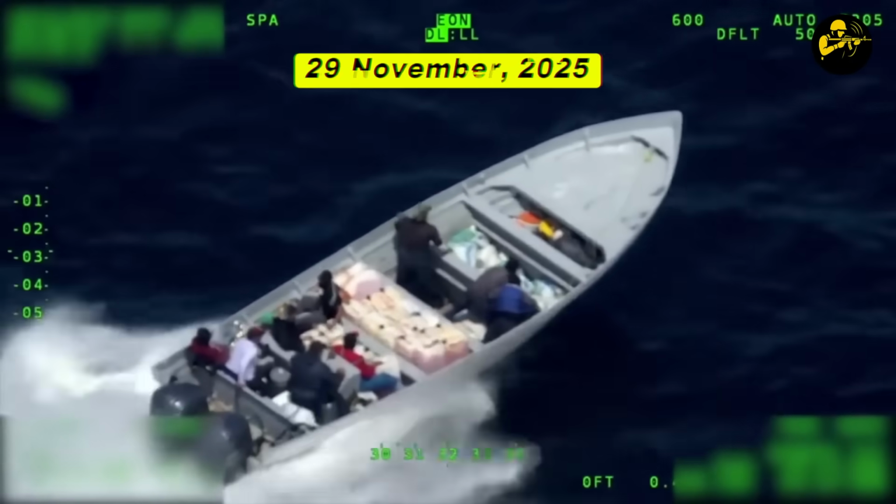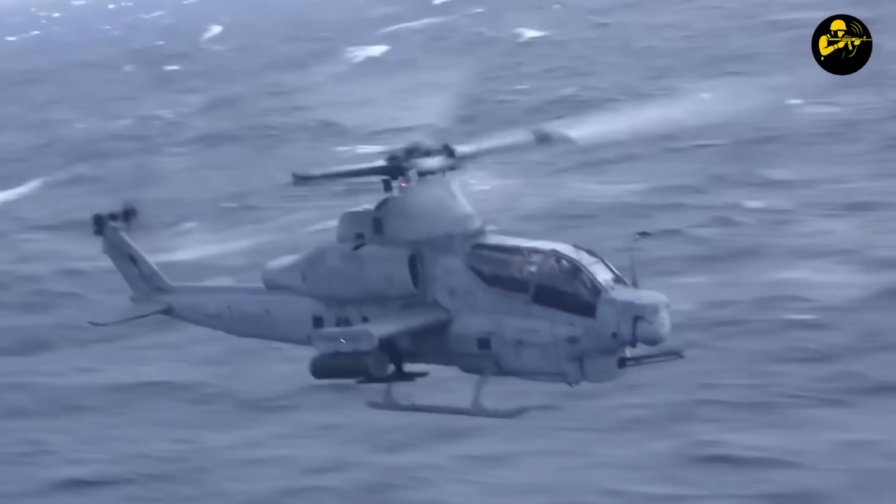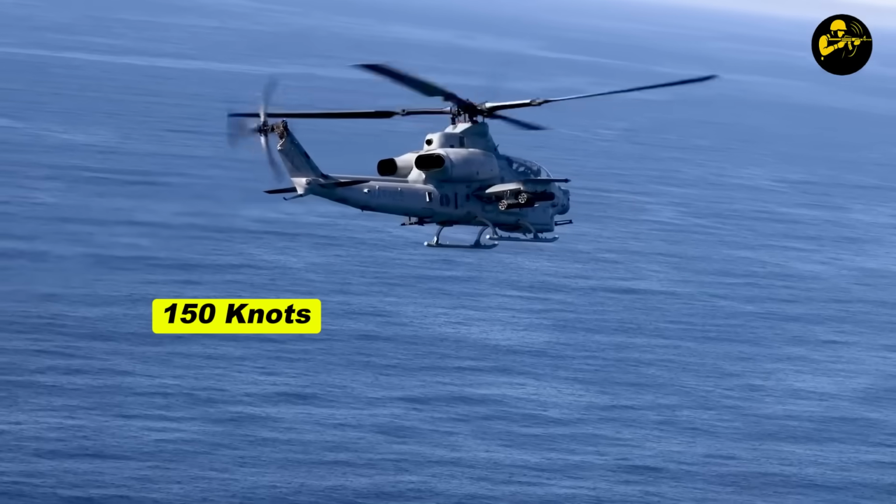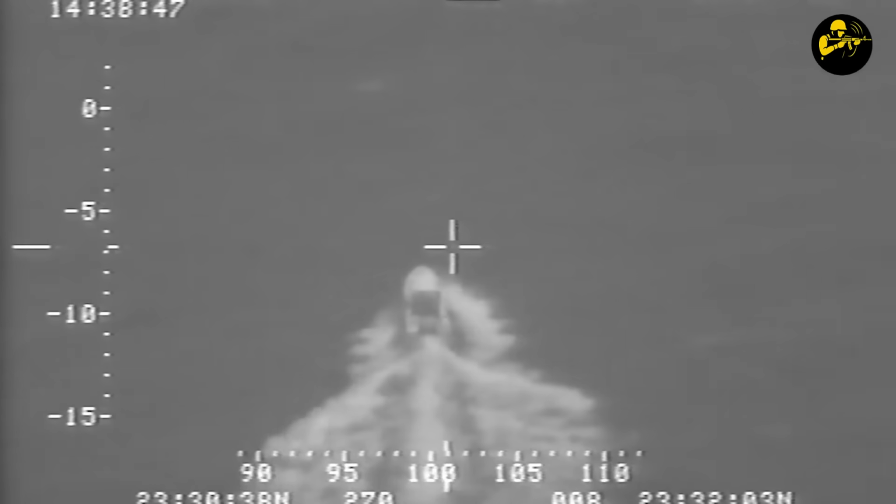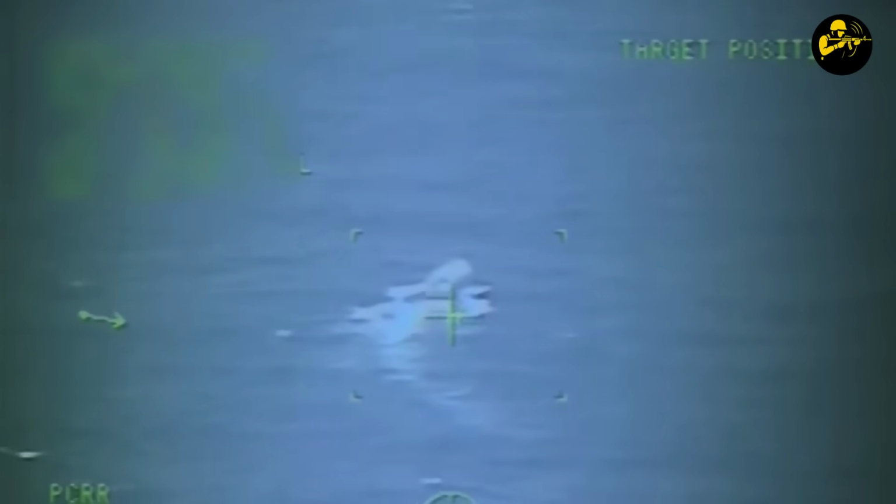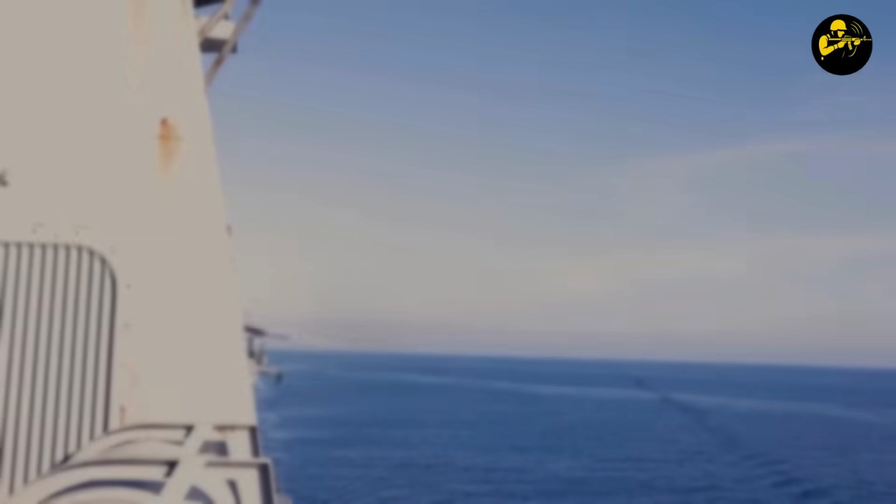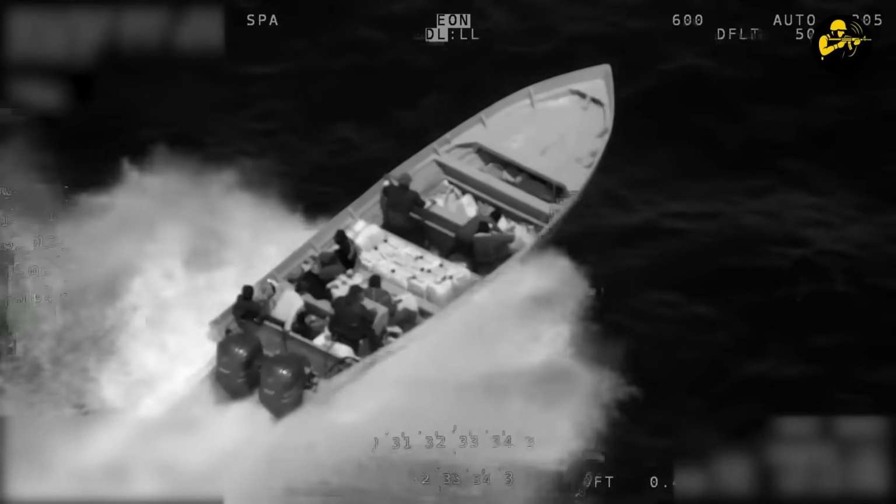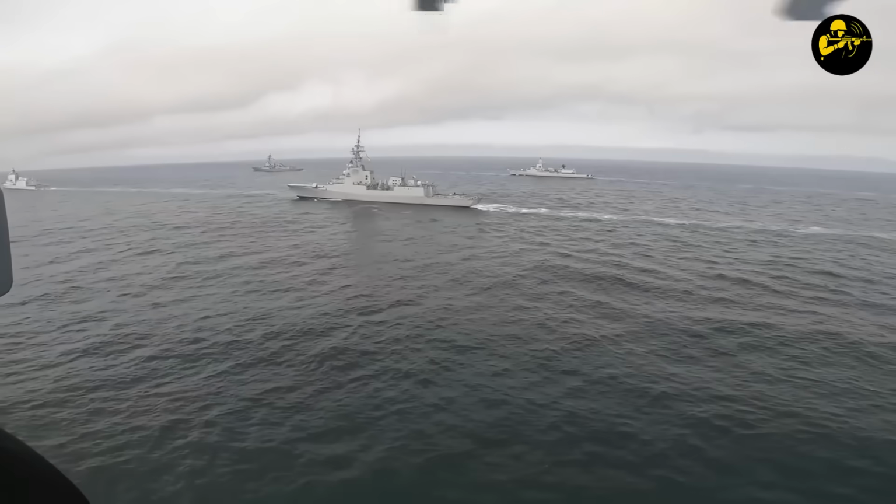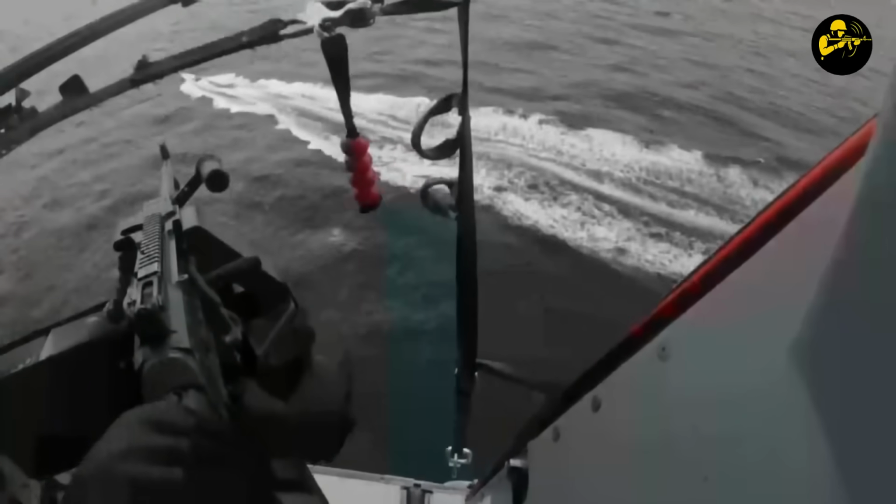On November 29th at 9:58 a.m., a Marine Corps H-1Z Viper attack helicopter was tearing south over the Caribbean at 150 knots, racing toward a Cartel go-fast boat that had absolutely no idea it was about to qualify as an artificial reef. The Viper, basically a flying anger issues support group strapped to twin engines, had launched from the USS Wooma just 15 minutes earlier. And in exactly 12 minutes, that boat would learn, very violently, why challenging the U.S. military is a lot like trying to outrun your problems when Usain Bolt is the one chasing you.